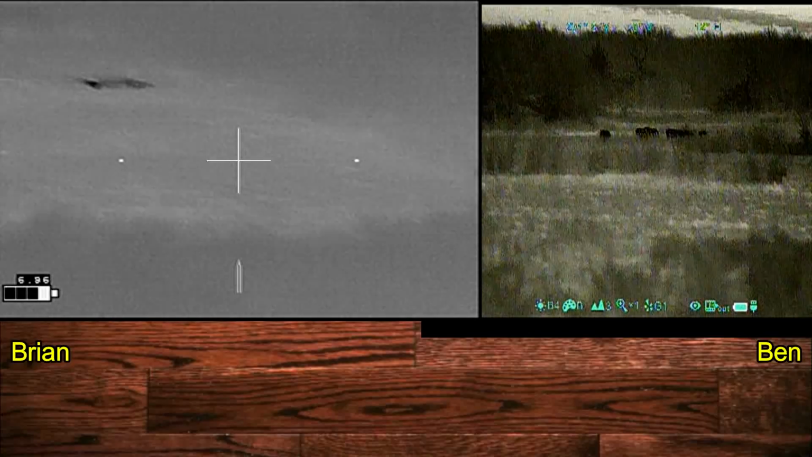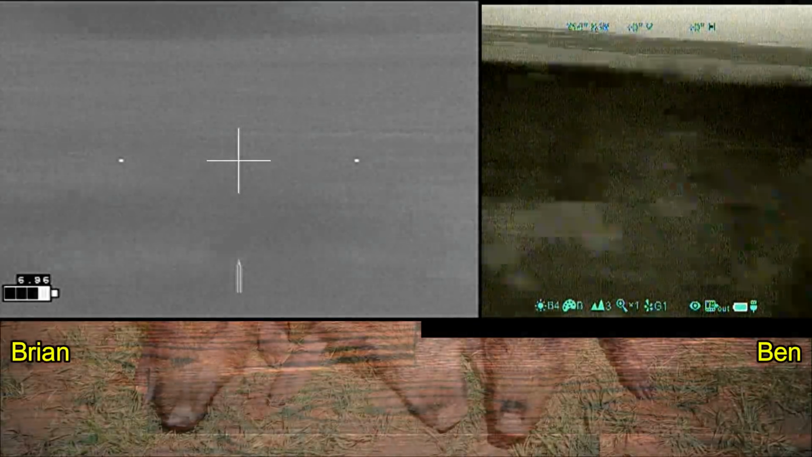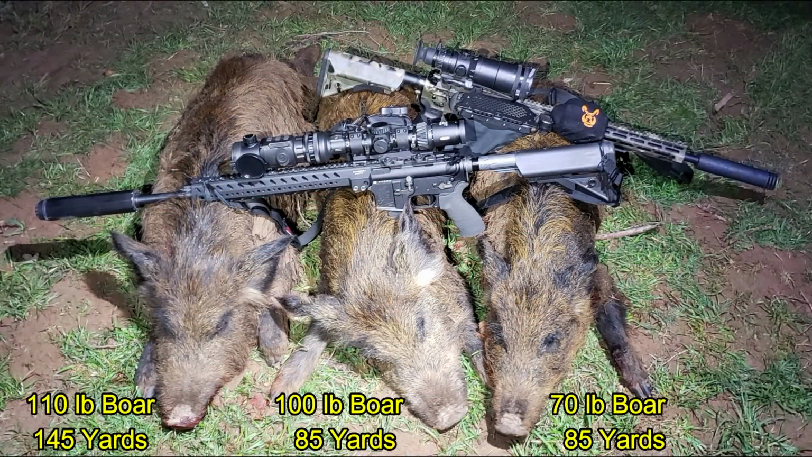And if you look on the right hand side of the screen, you can see the initial group of runners taking off in the distance. We came away with 3 hogs, all boars, 110, 100, and 70 pounds.